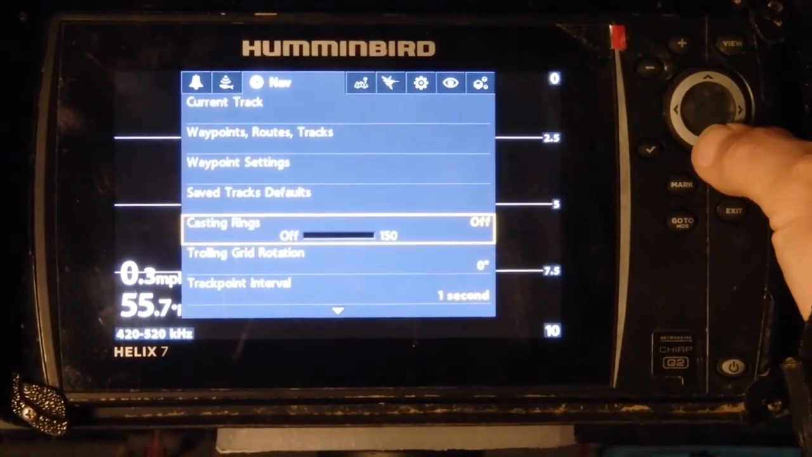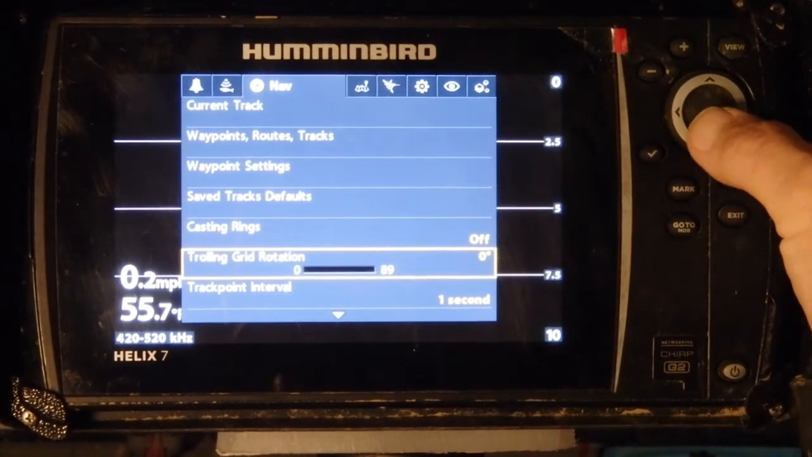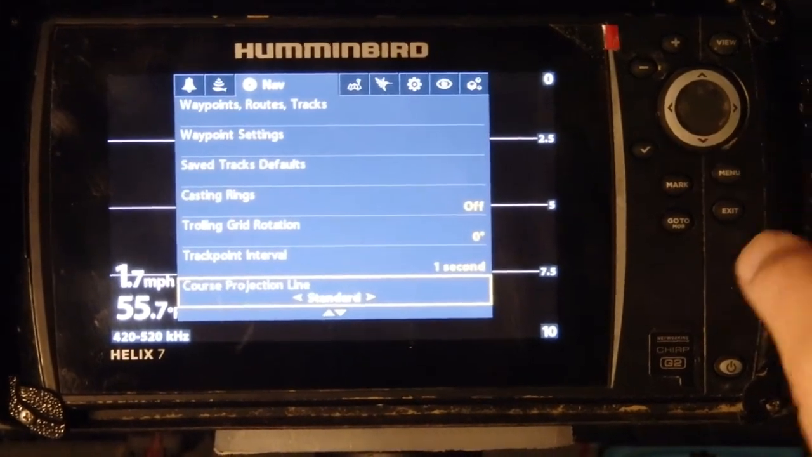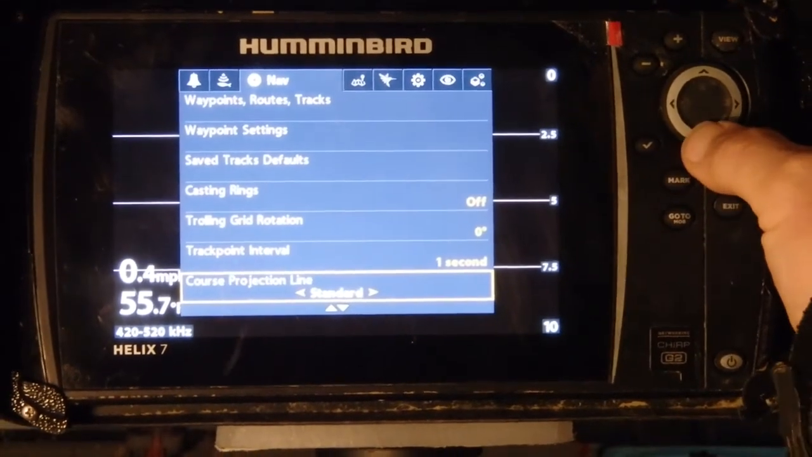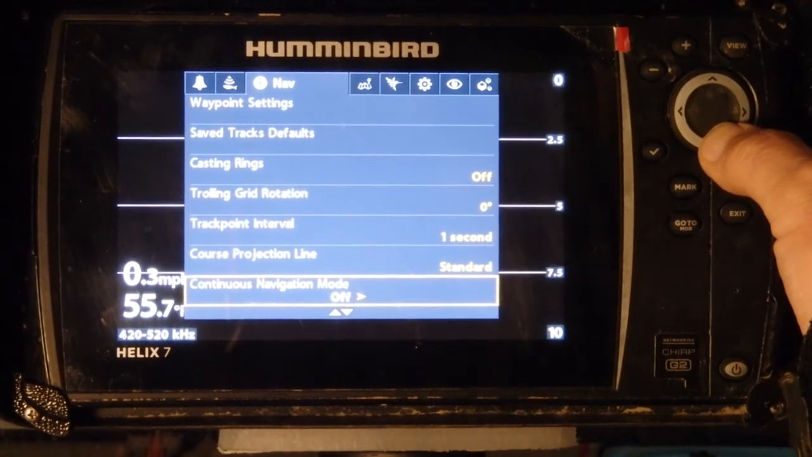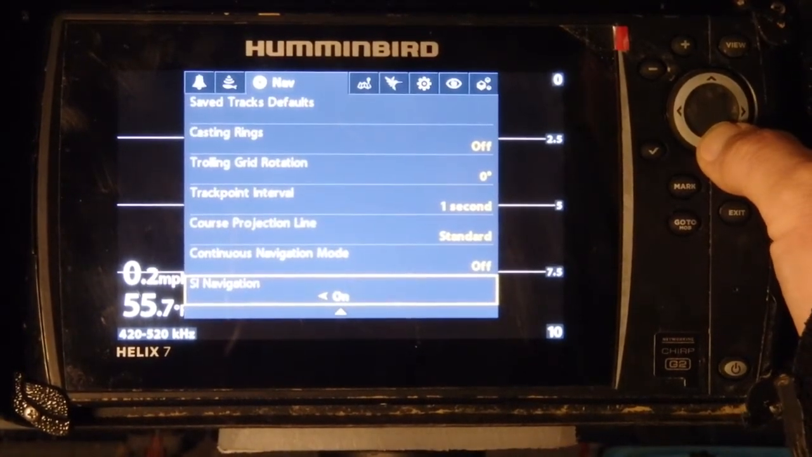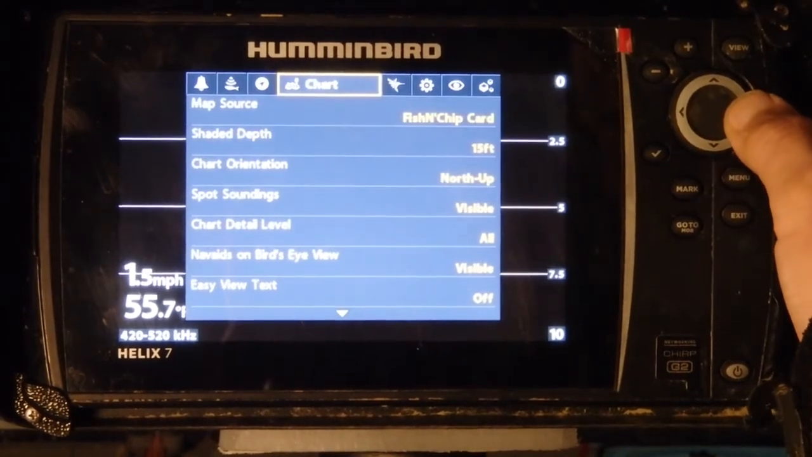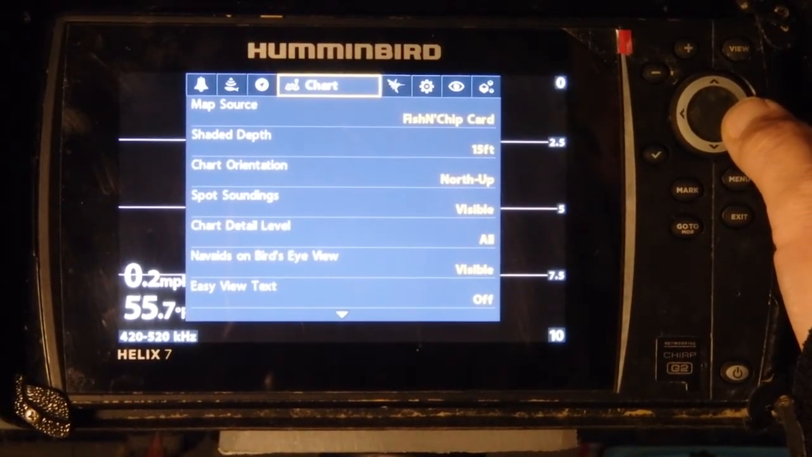Cast ring, I have mine turned off. Trolling grid, 0 track point interval. This stuff, I don't even mess with this stuff, to be honest with you. These are good things to look at and understand, but I don't really mess with these because they're already pretty good, and they're not going to help me in the kayak any more than anything else.